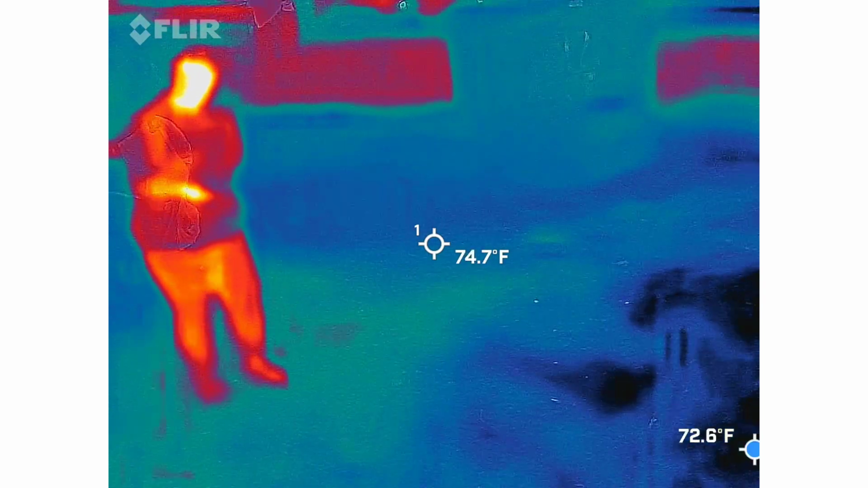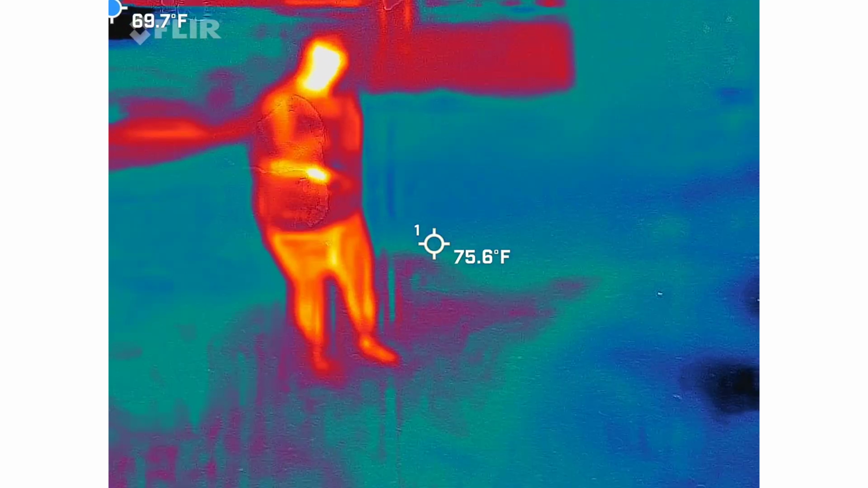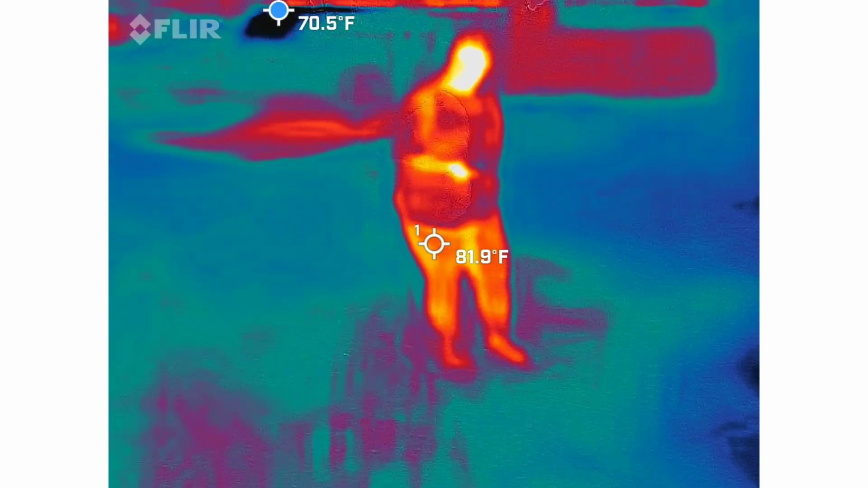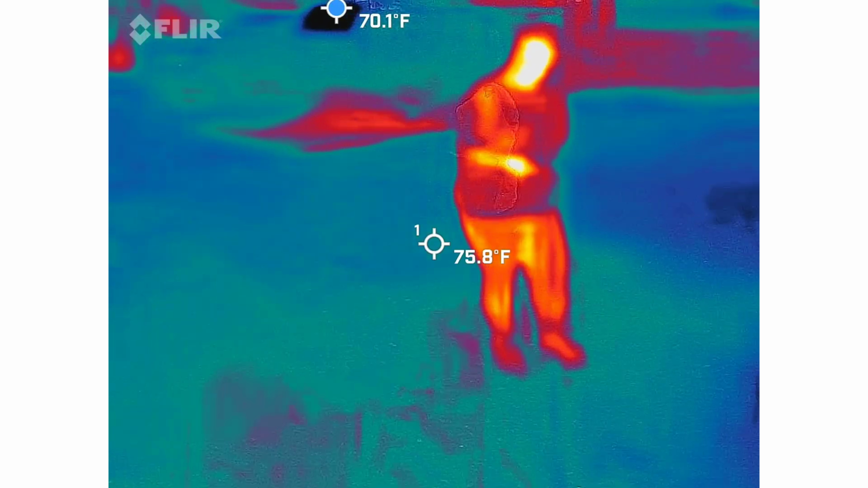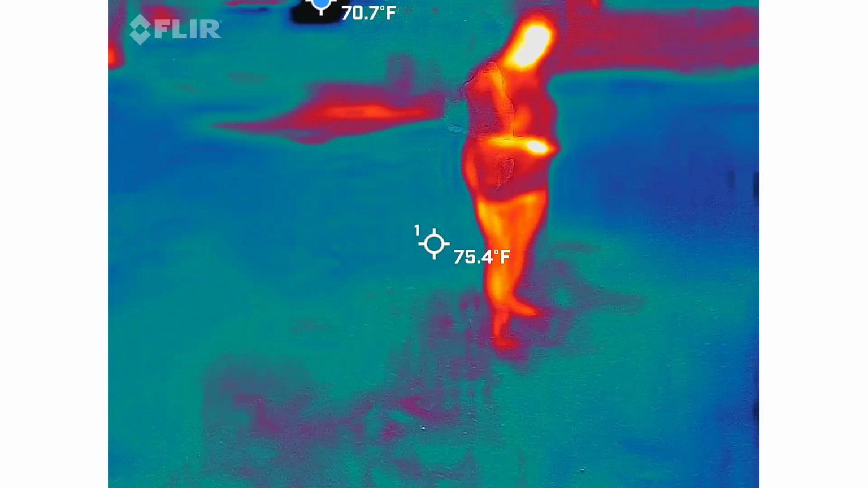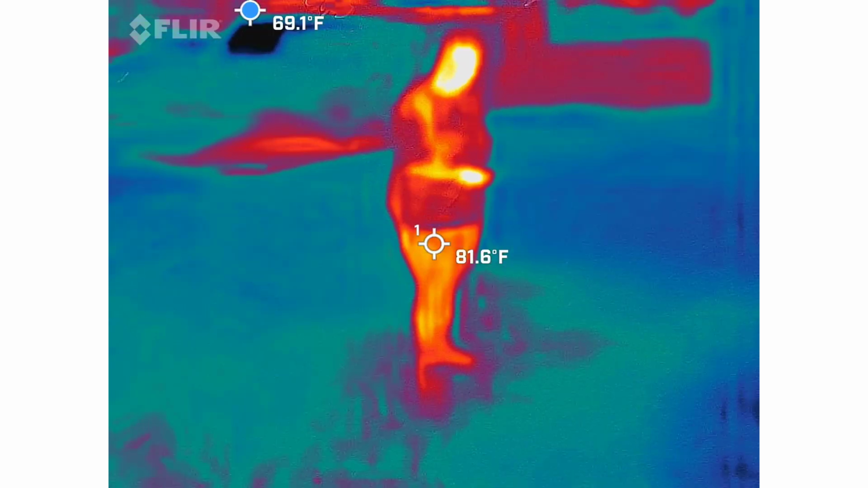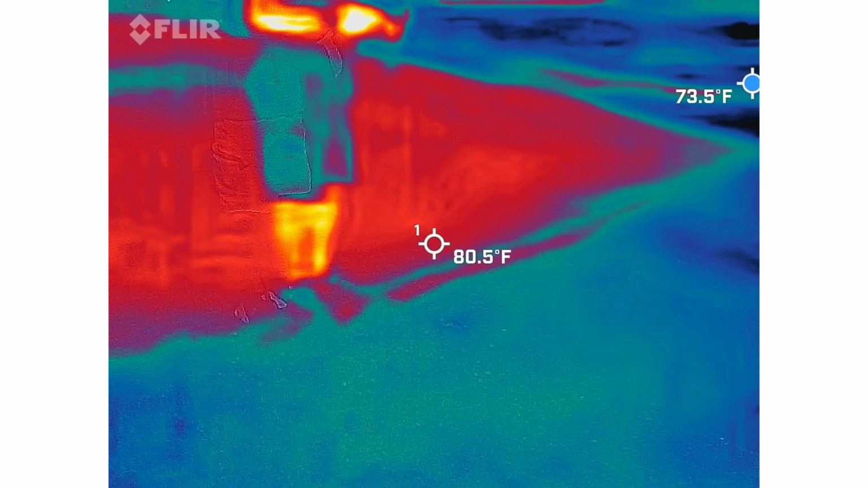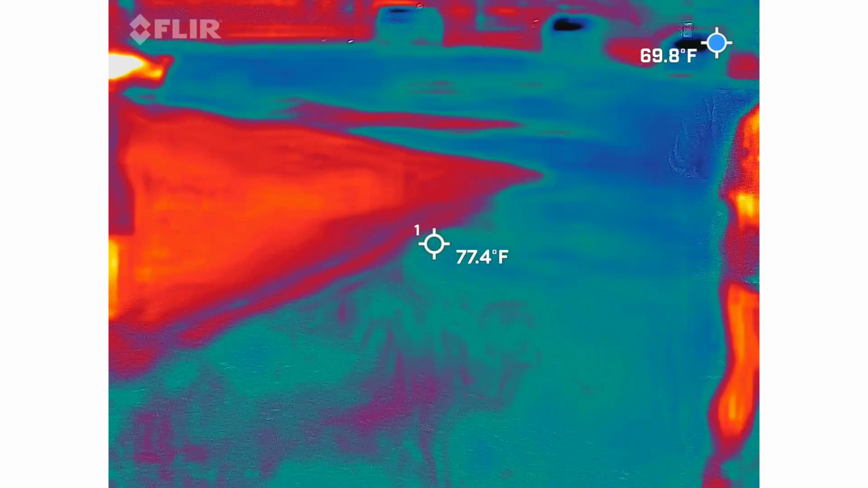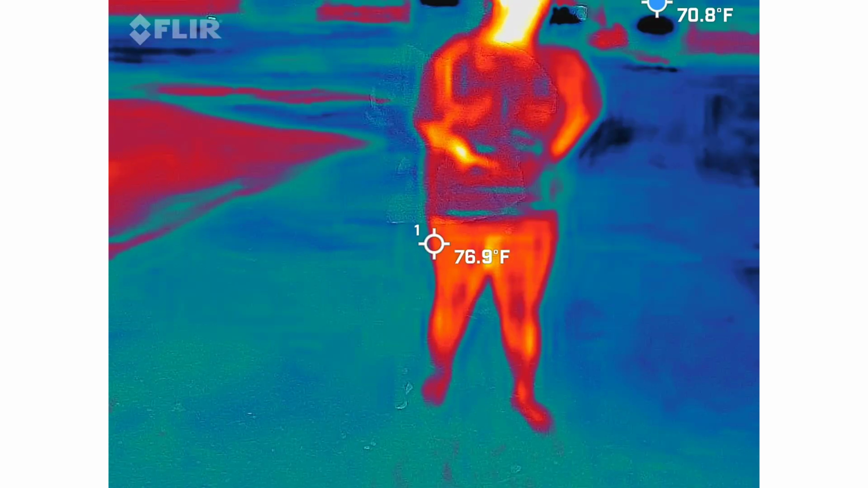Come on. Where's the soldier? 2. Focus. Bat. 3. Hour. Hour or hour? Hour. Like the hour. Time. 3.